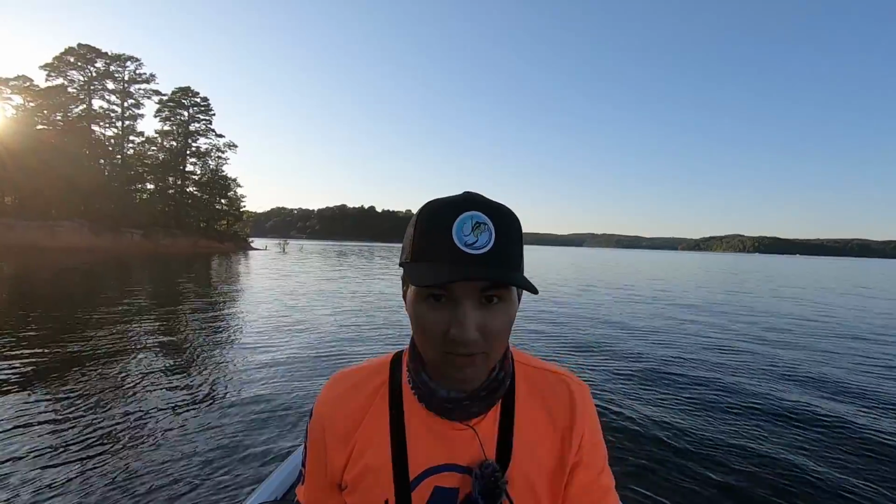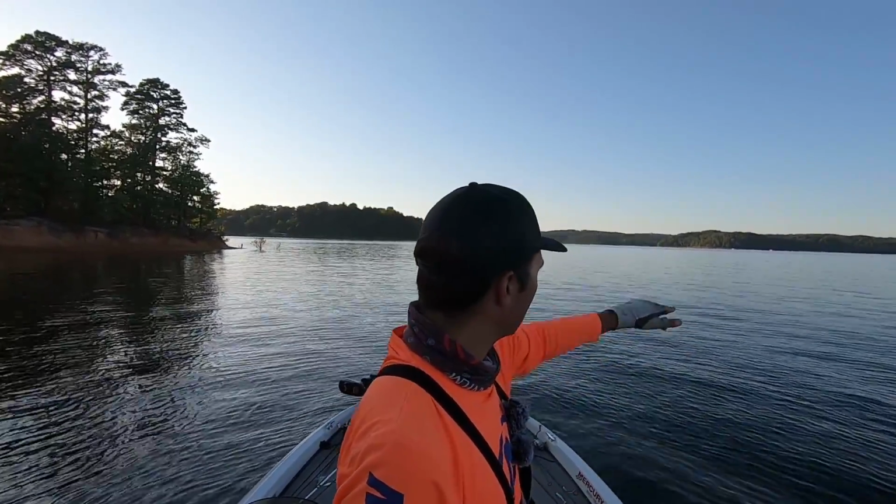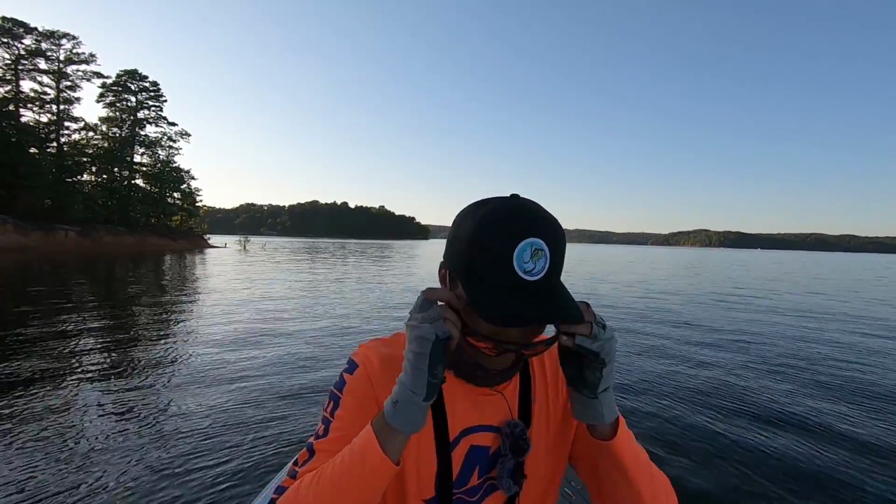Got 1 keeper in the boat, so not doing fantastic, but we're doing okay. I've only fished 3 areas. Time flies when you only have 2 hours to fish, and so hopefully I can pull up on a couple more areas and find a couple more active schools. I might also probably return to this area before the end of the day, see if I can't put a couple more in the boat. Kind of a bummer that first fish was a largemouth. Wish it was a spot that had 2 keepers.